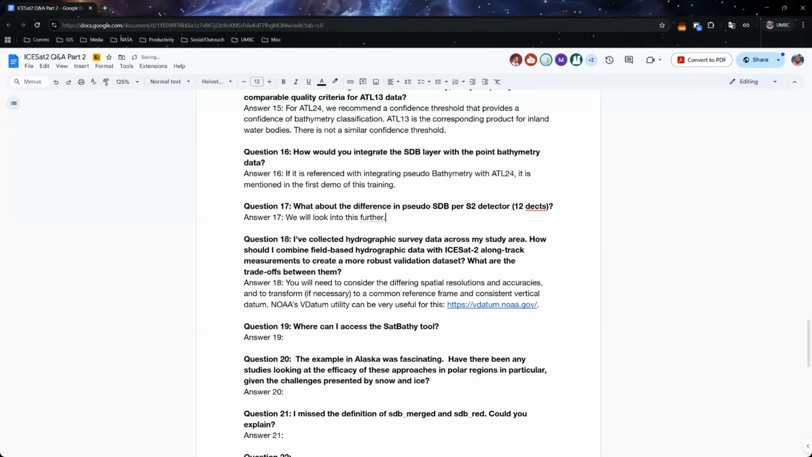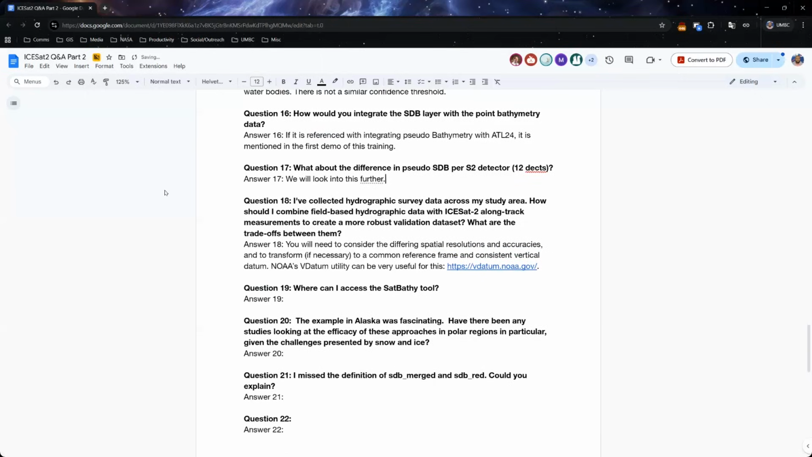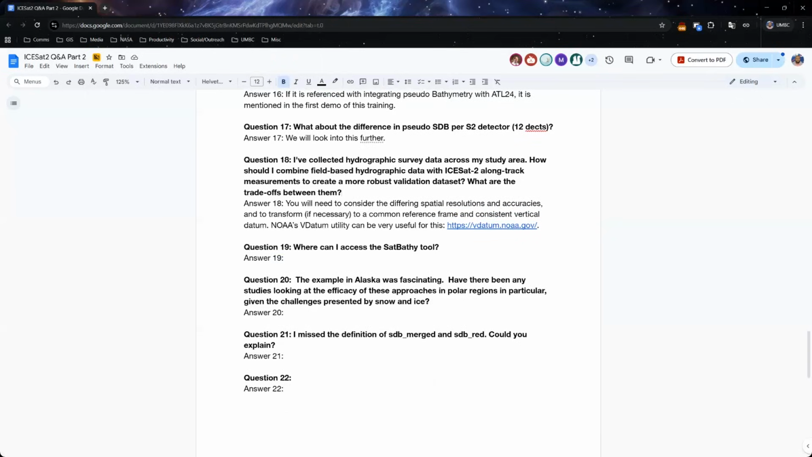Great. Question number 18. I've collected hydrographic survey data across my study area. How should I combine field-based hydrographic data with ICESat-2 along-track measurements to create a more robust validation data set? What are the trade-offs between them? My answer, in terms of things to consider: pay attention to differing spatial resolutions and accuracies. Differing datums can definitely be a factor when combining data. For data collected in the U.S., NOAA's vertical datum transformation utility, VDatum, can be a really useful utility for that.